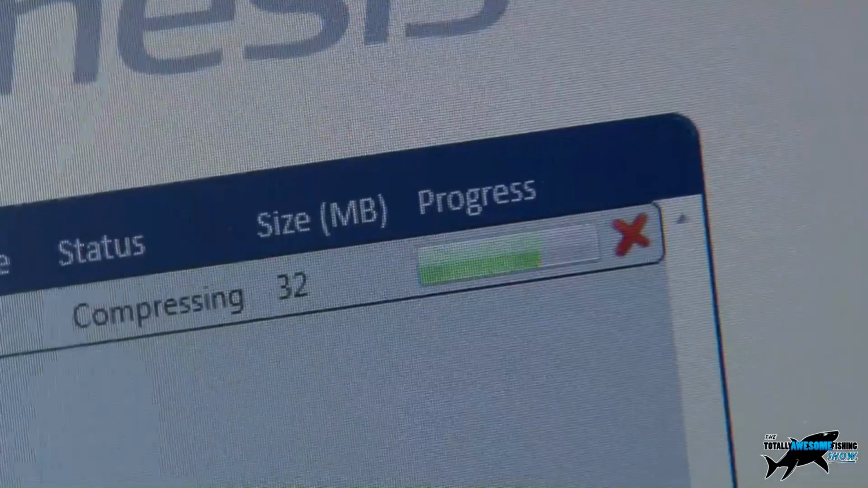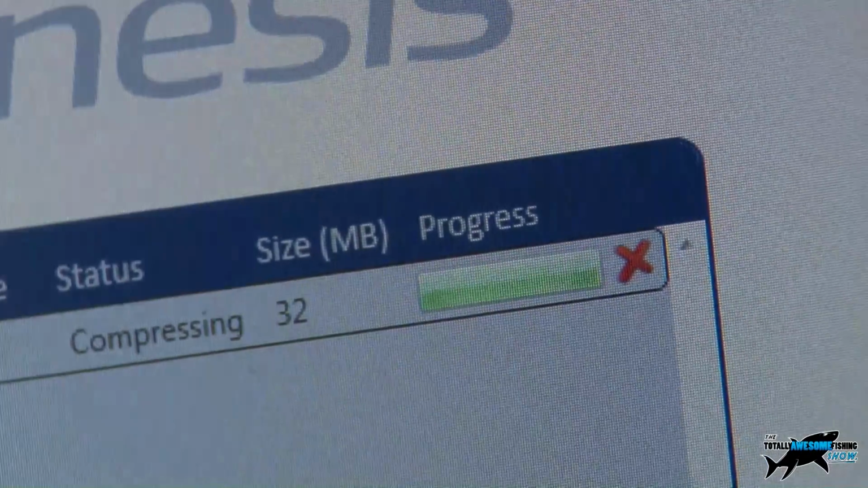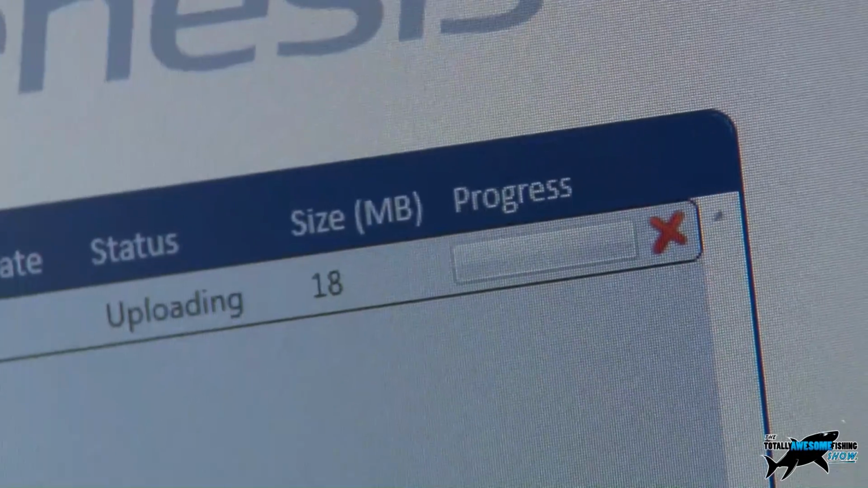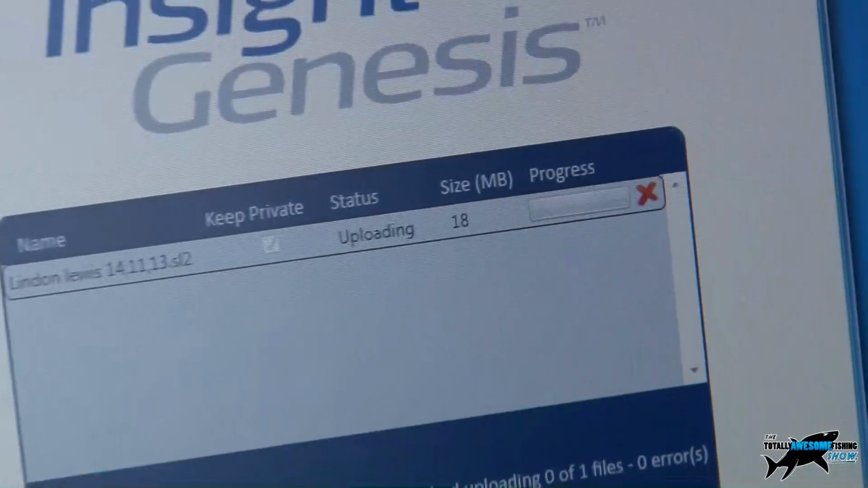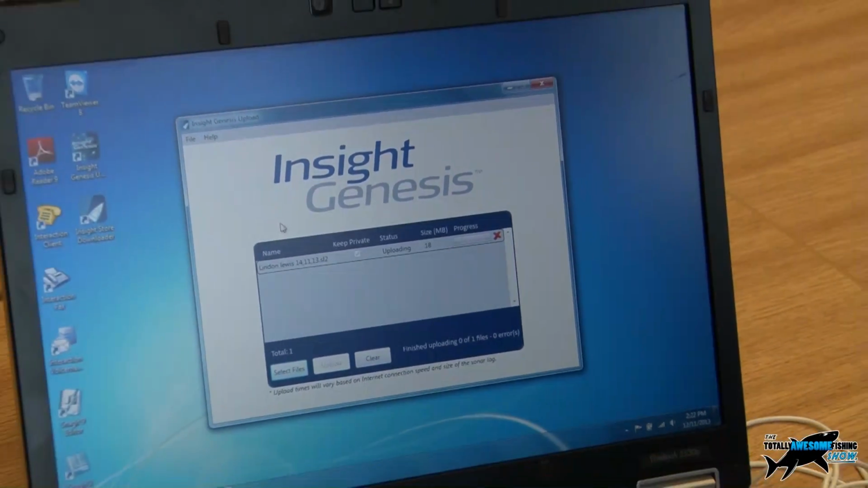Now this is a process you can still do without having to have the subscription, but all it will give you is the ability to review the map on the PC. We won't be able to dive into and change around as many settings as we will be able to in a minute with this map.